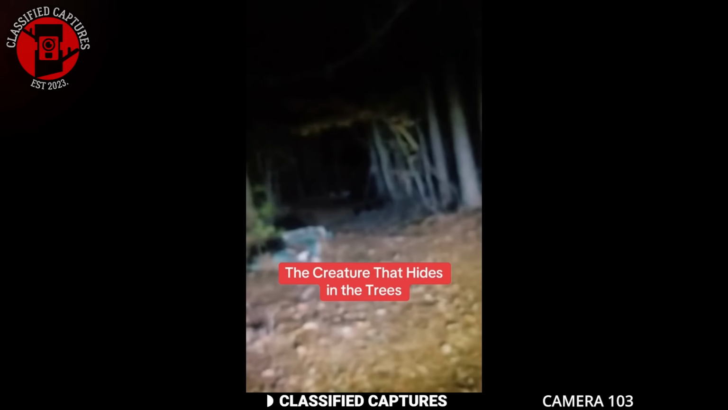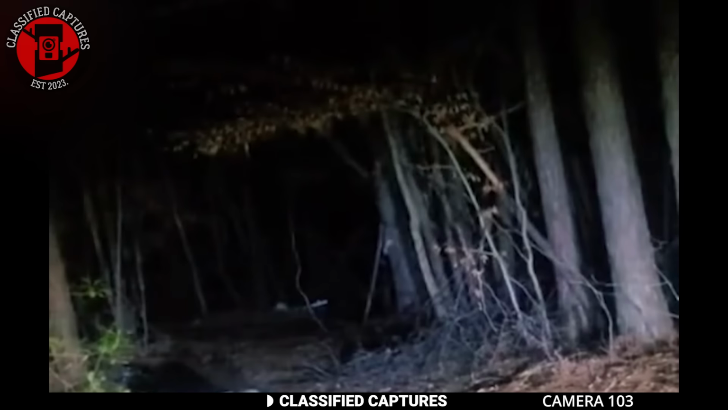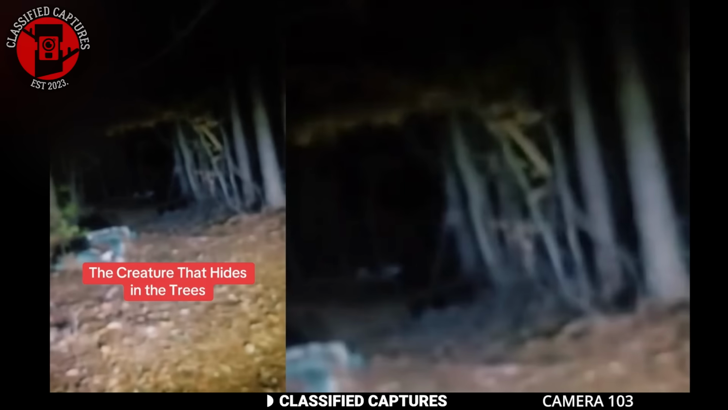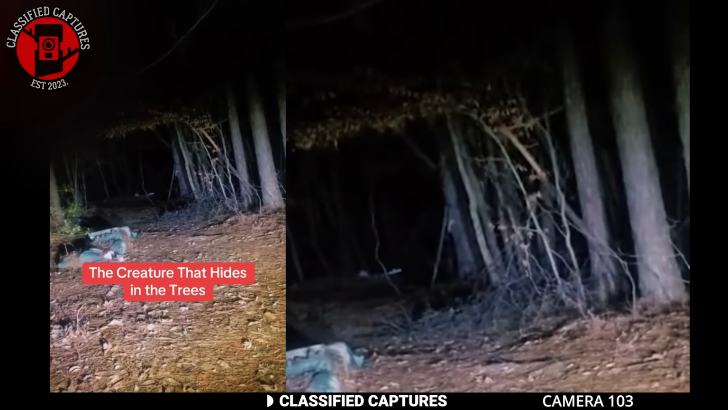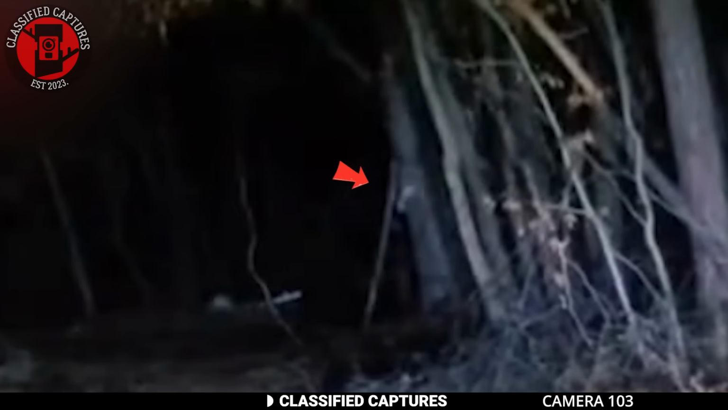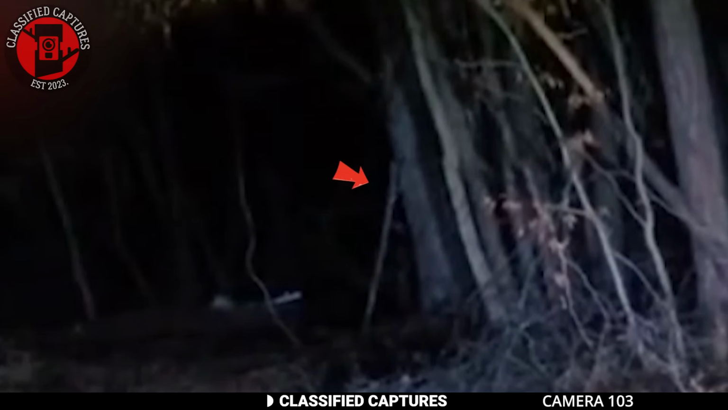Now, if you're familiar with old logging folklore, you might know that not every lumberjack who went into the forest came back out, and many of those disappearances were blamed on the hide-behind. As the name suggests, these creatures are said to lurk behind trees, always just out of sight. They watch their victims, waiting for the perfect moment, and when you least expect it, they snatch you away into the unknown.